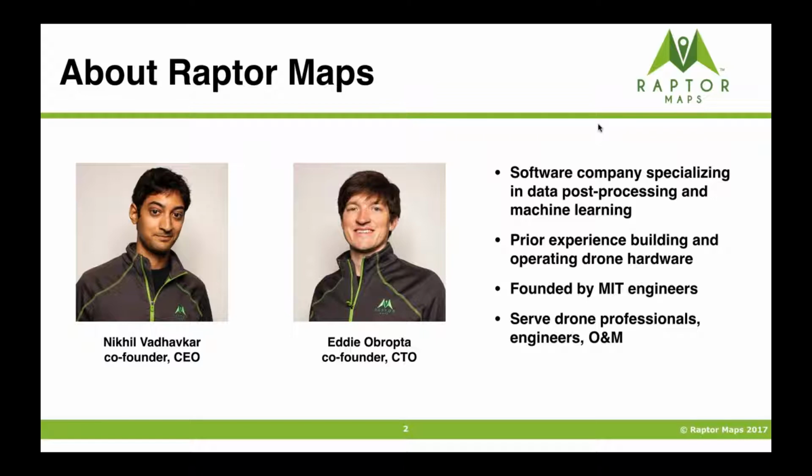So there are lots of people trying to figure out the best way to incorporate drones. And it's really interesting, because sometimes we'll be talking to drone professionals, other times large asset owners, and there isn't very much of a knowledge gap when it comes to applying drones. Everyone seems to be on the same page right now.